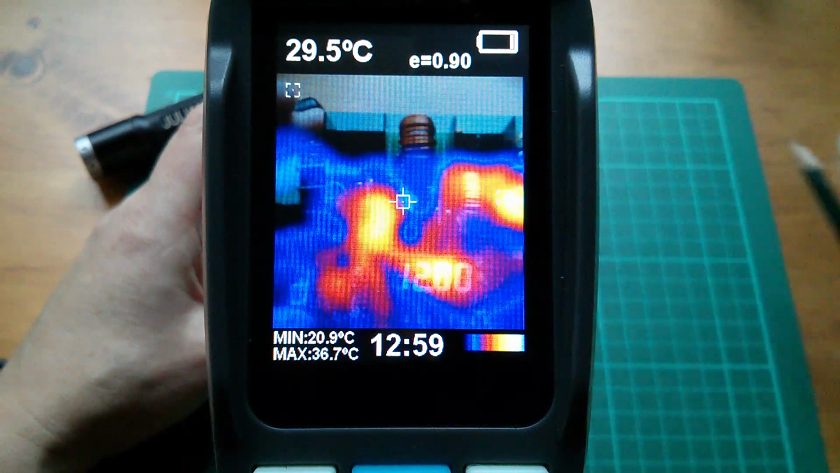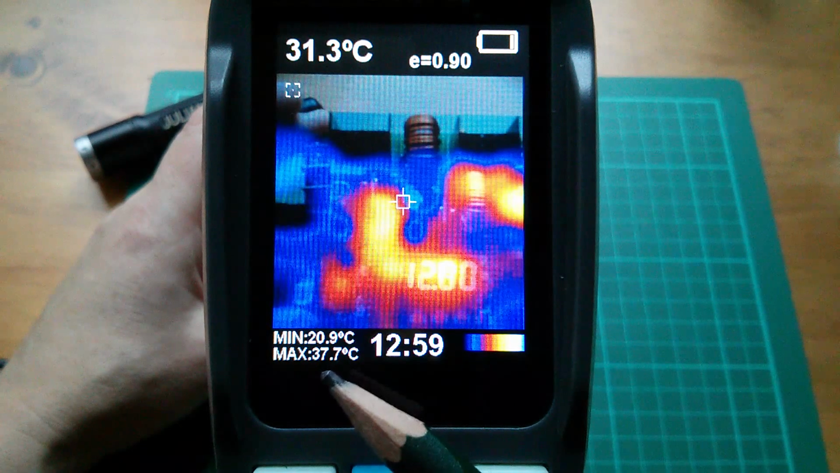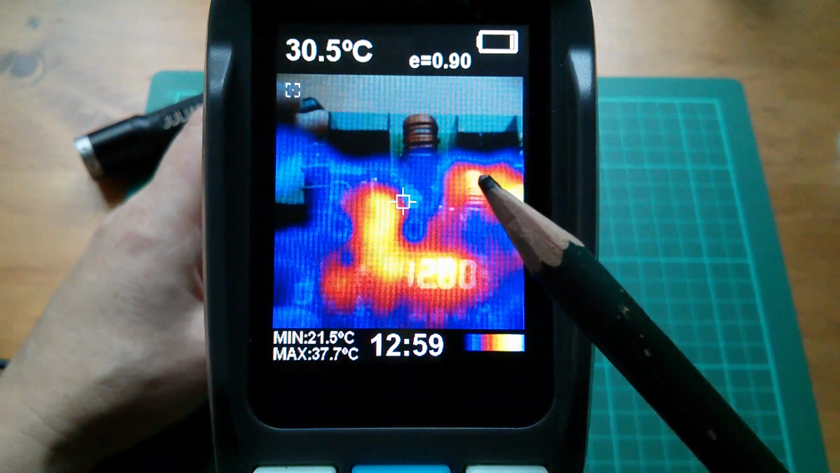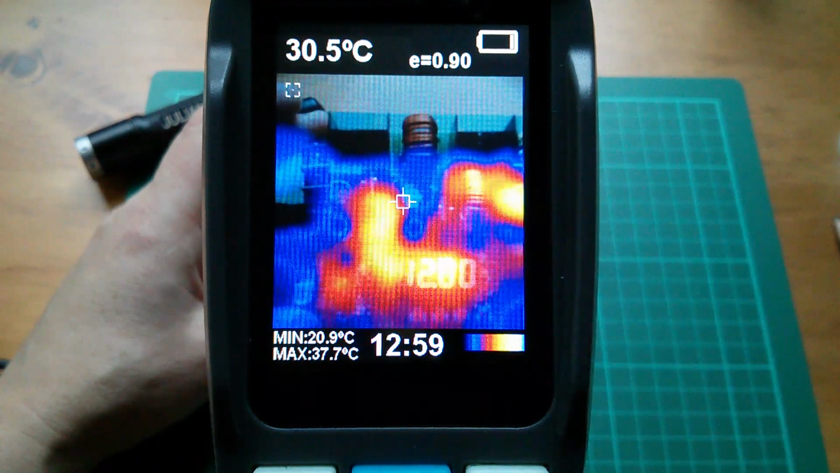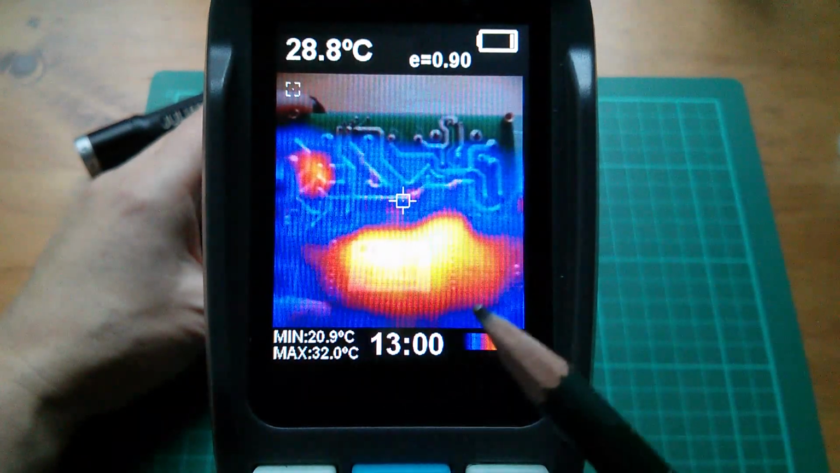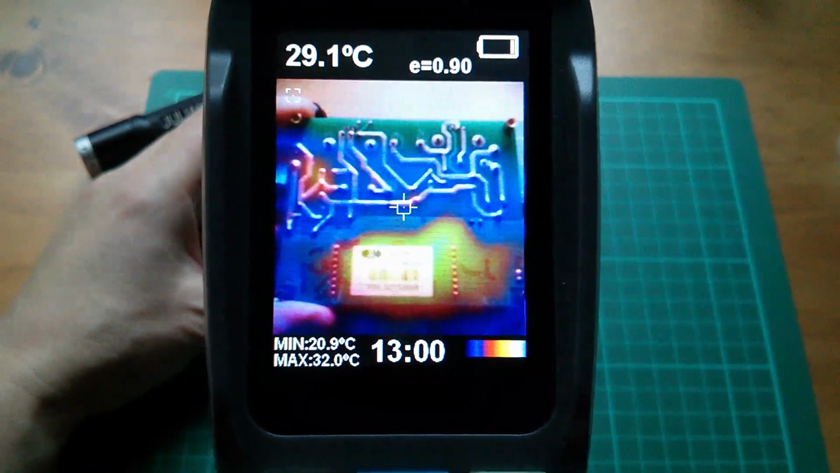This one, not so much the one at the top here. And that HT-02 device is getting warm. Temperatures, 37.7 is the highest temperature. Can't see the high temperature marker, unfortunately, but I think it's either there or there. The high temperature marker really should be black, shouldn't it? On the back of the board, there's quite a lot of warmth in this bottom area here.